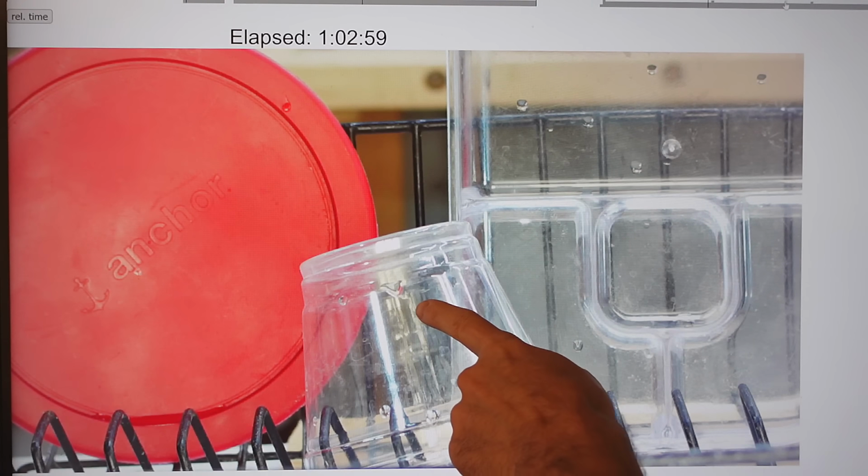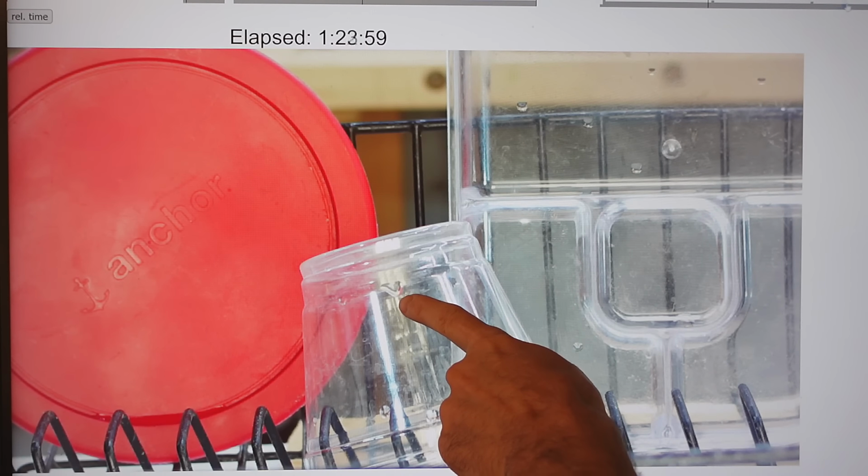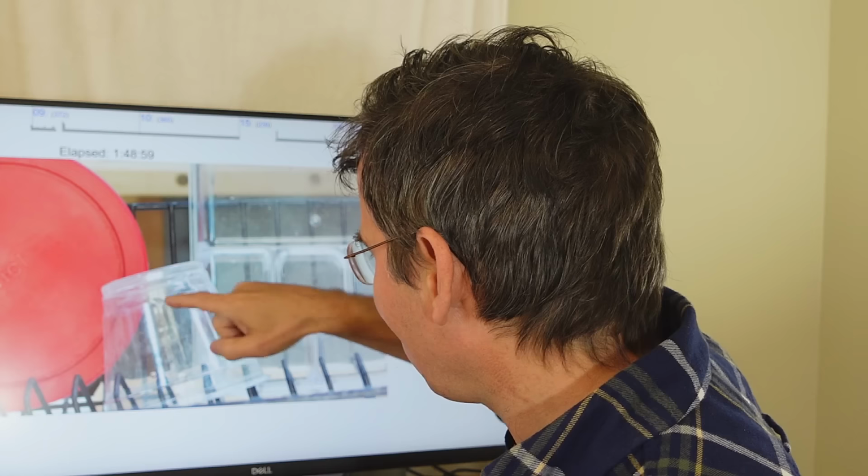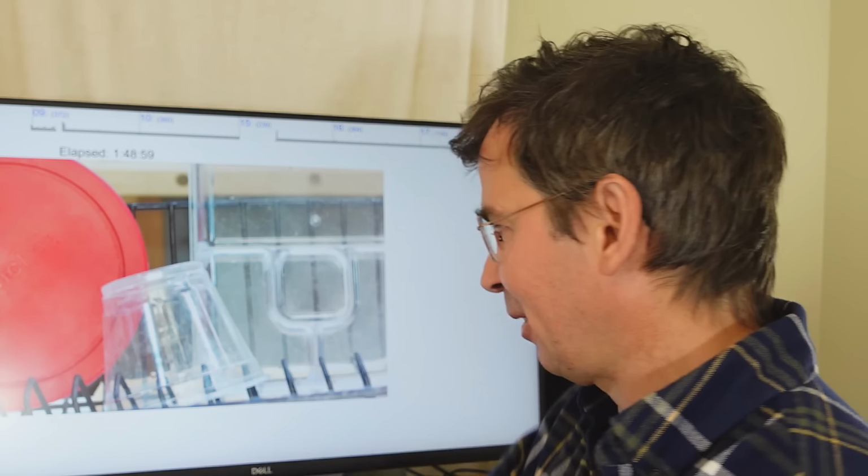But what's the very slowest is this disposable plastic cup here, where we have a drop right here that even after I stopped the test after almost 2 hours, we still have drops on it. Probably because it's the thinnest, so it was worse at conducting heat to the drops. But there's also some ridges here and here, so a larger drop was able to get stuck to it.